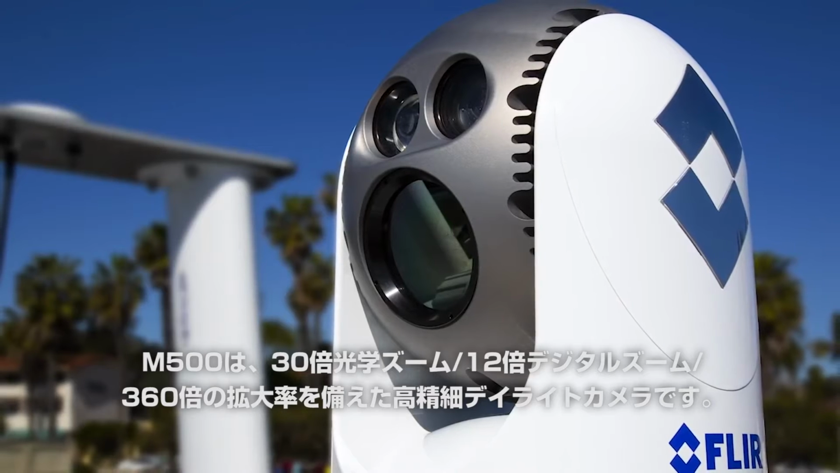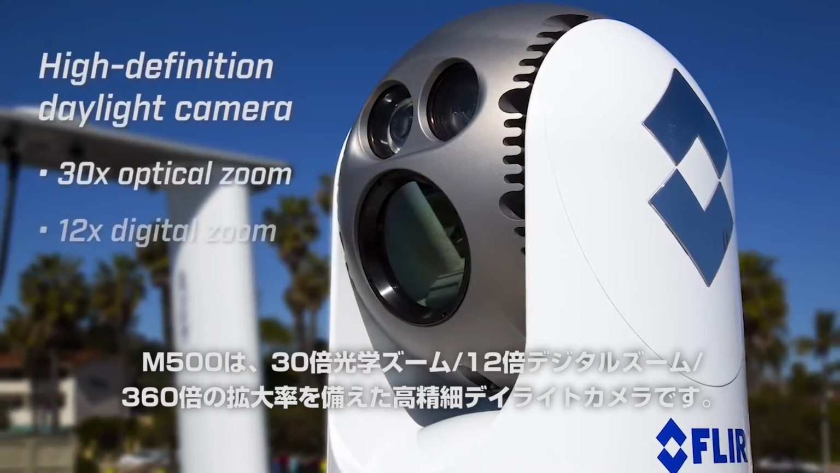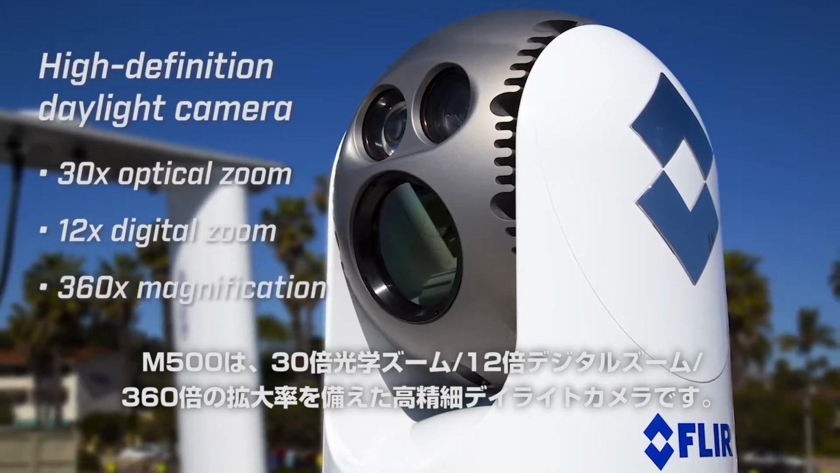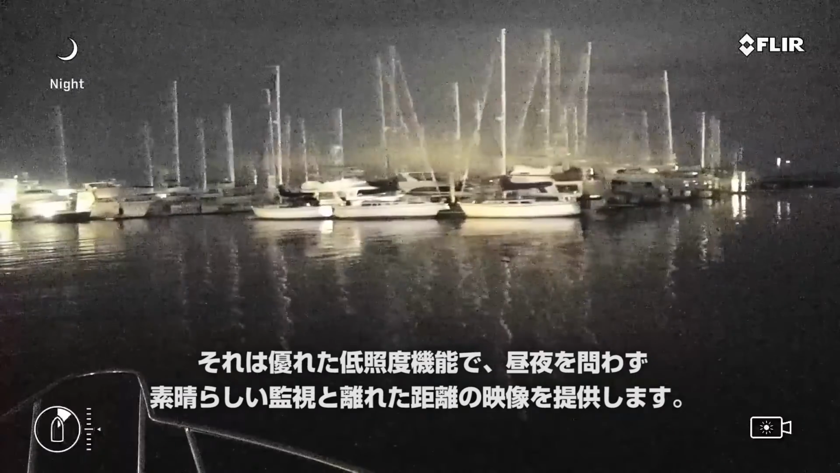M500's visible light payload is a high-definition daylight camera with a 30x optical zoom, a 12x digital zoom, and an overall 360x magnification. It provides amazing surveillance and standoff distance day or night with excellent low-light capabilities.